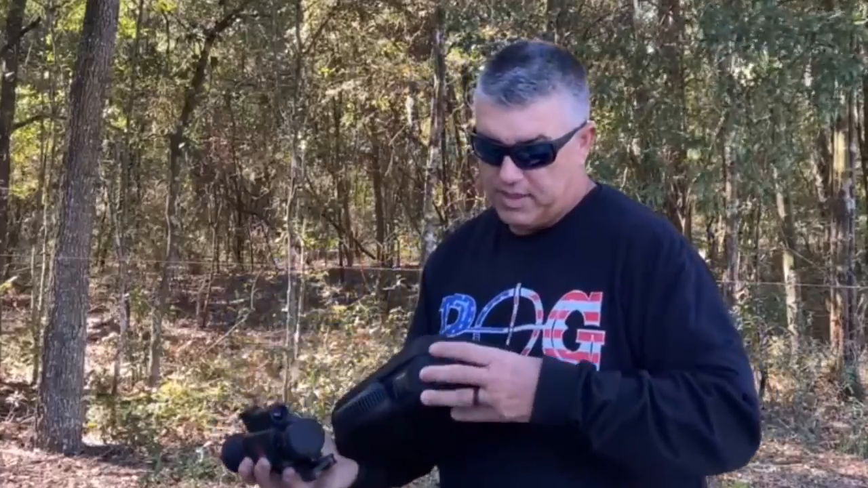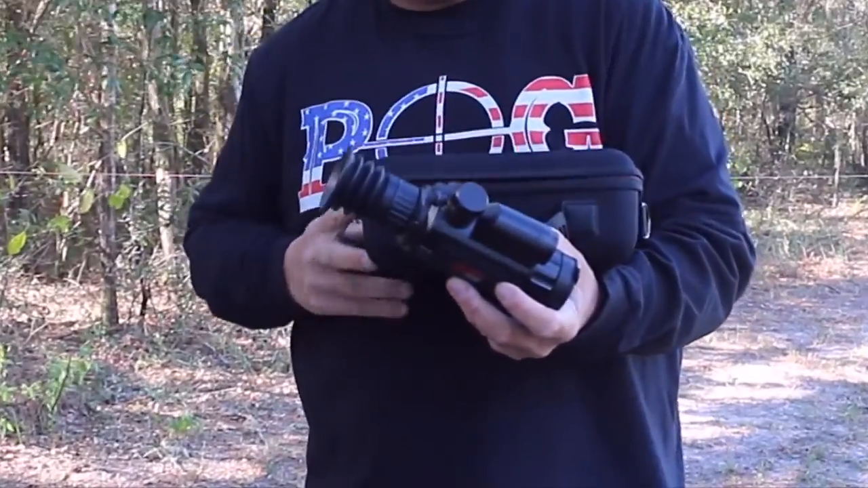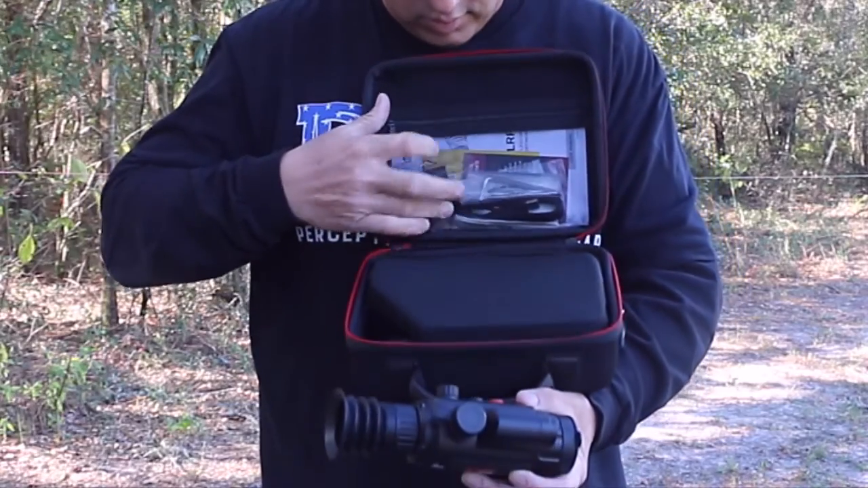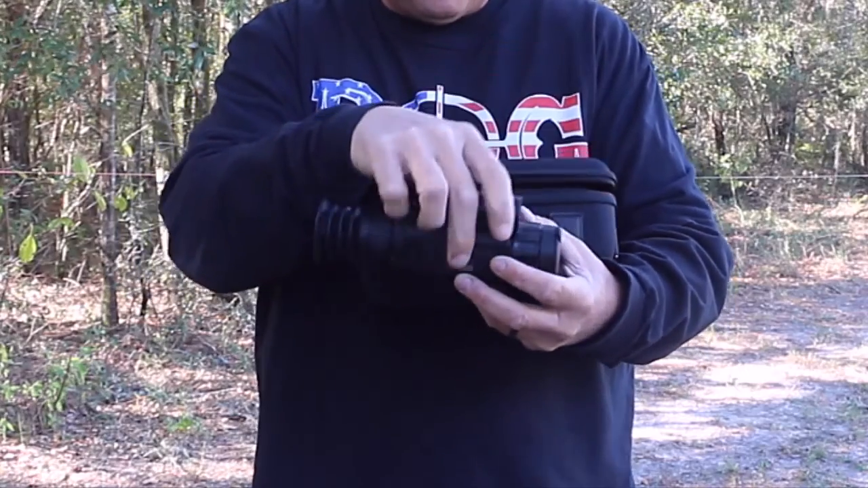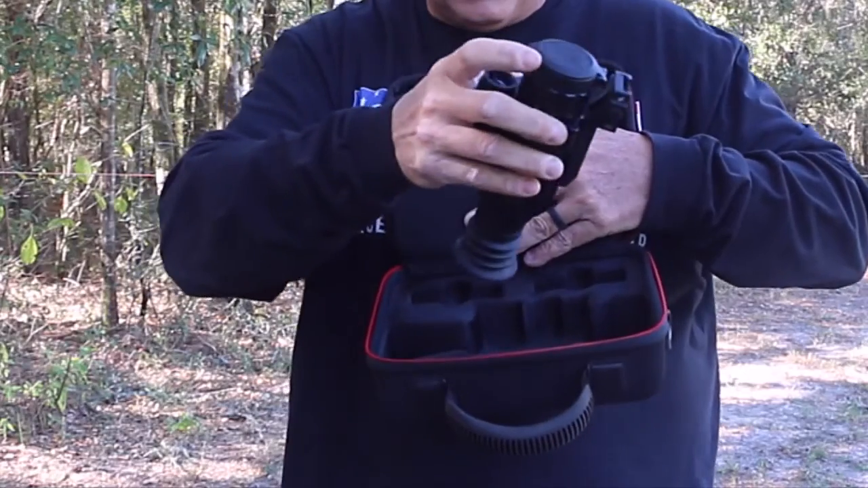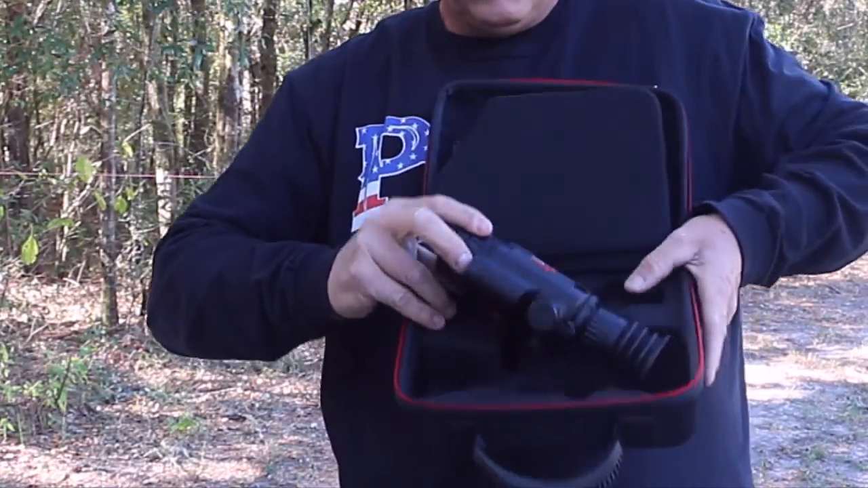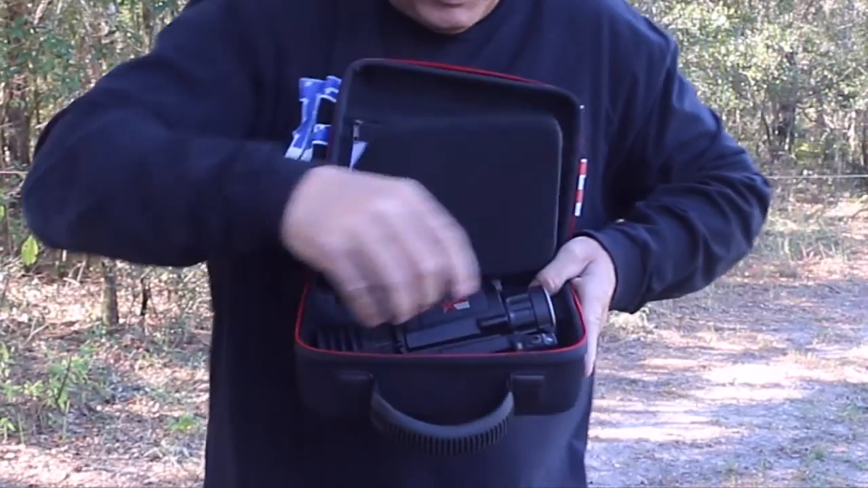When I opened up the packaging for the first time, it comes with this case that you can keep the unit in. I'm going to open this up and show you. It seems like when they designed this case, they didn't have the ADM mount on there. And this case is pretty cool. It's got the cord in here, plug. I think you can put the batteries in here as well. Yep. And the charger. But whenever they designed this case, I don't think they designed it with the actual mount in mind, because it doesn't really fit.